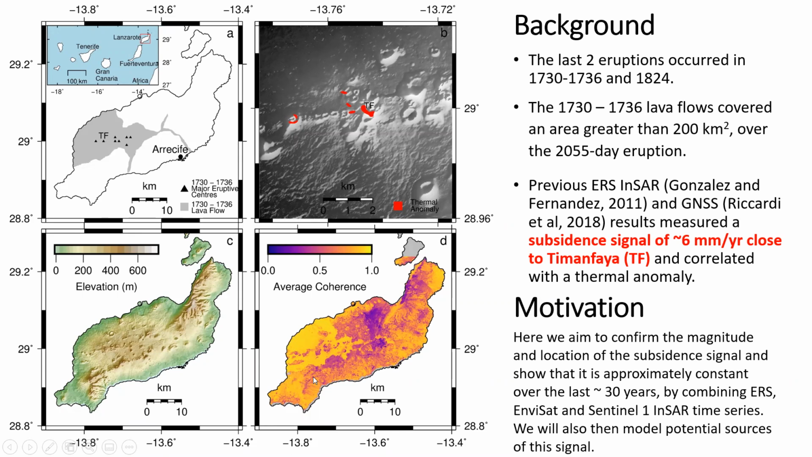Previous InSAR and GNSS results have measured a subsidence signal of 6 millimeters per year close to Timanfaya, which was one of the major eruptive centers of that eruption. And also there are some present day thermal anomalies there as well. Our aim in this study is to combine ERS, Envisat and Sentinel-1 data to show that the subsidence signal remains approximately constant over the 30-year time span, and then eventually model potential sources for this signal.